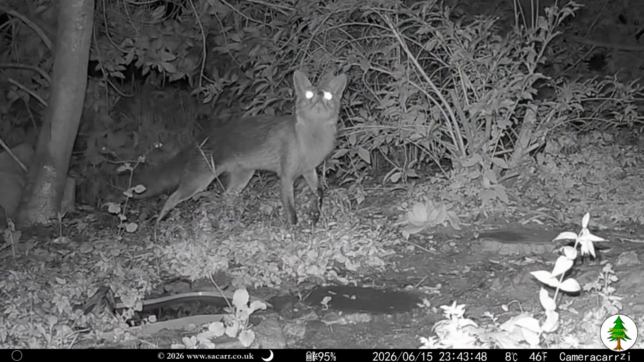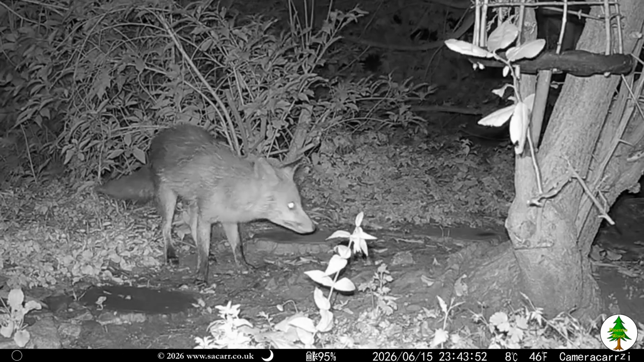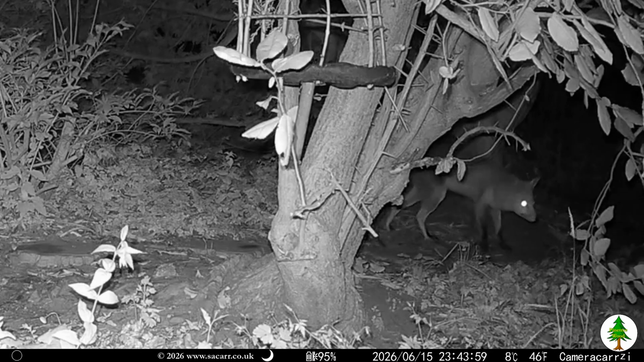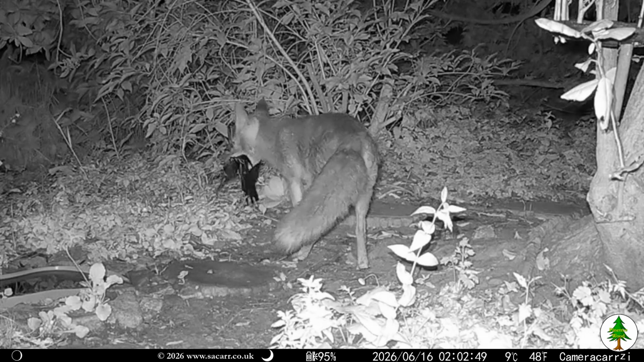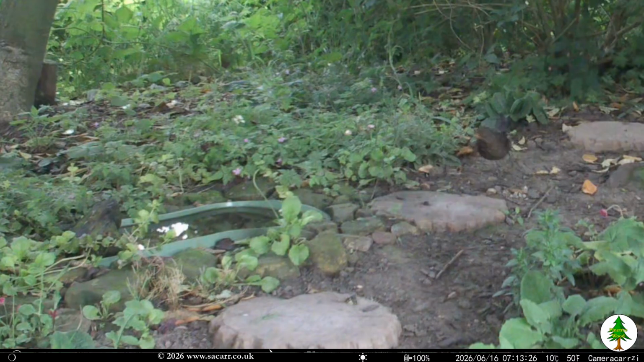Shady the fox was the last visitor for the 15th, stopping briefly before continuing up the wood. Another fox, possibly Smudge, was seen at 2 a.m., carrying a dead bird up the wood.